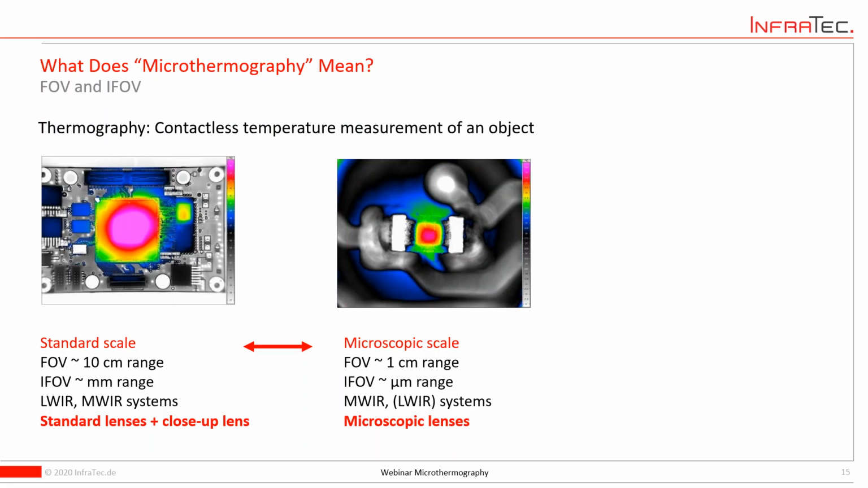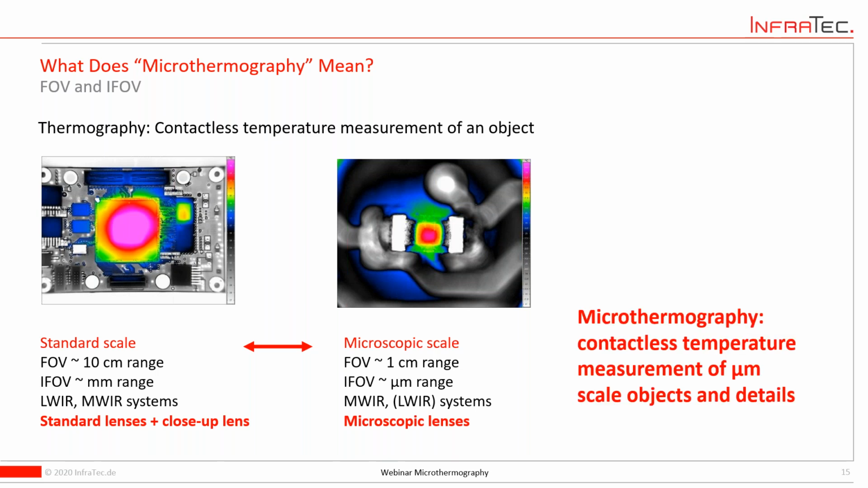Our instantaneous field of view shrinks down to the micrometer range. And that's why we also talk about mid-wave systems here. Only a few systems are available in long wave for these kinds of applications. So it's really the microscopic scale with microscopic lenses,